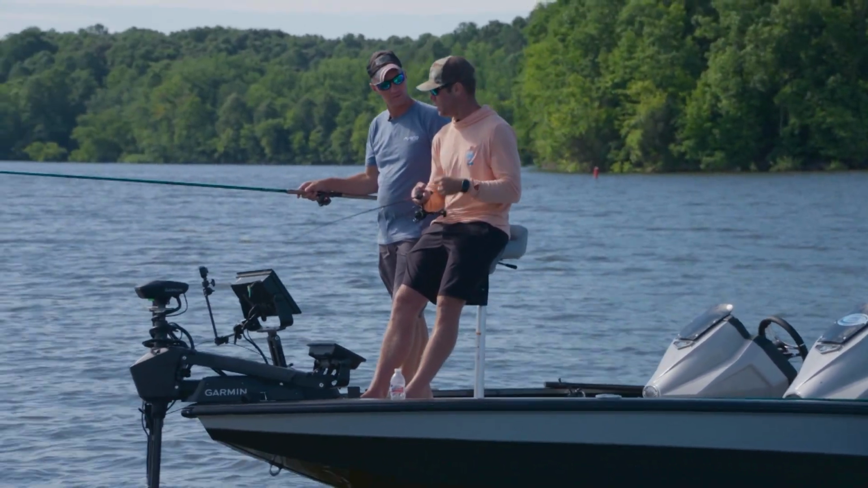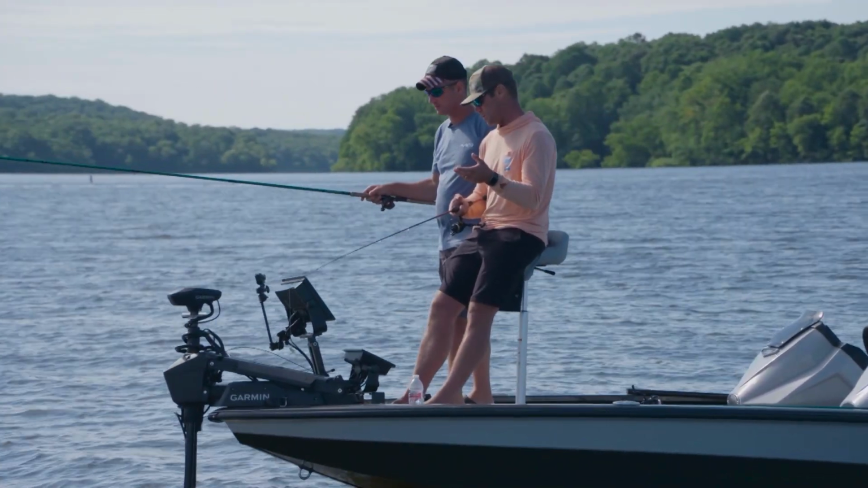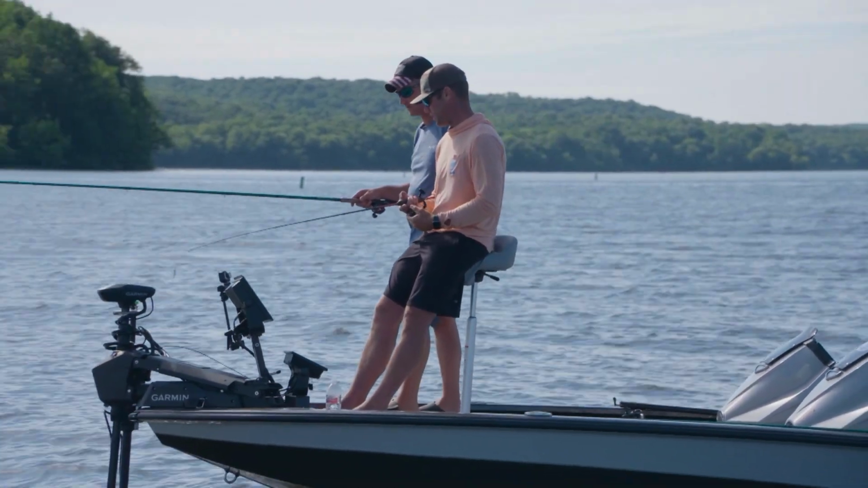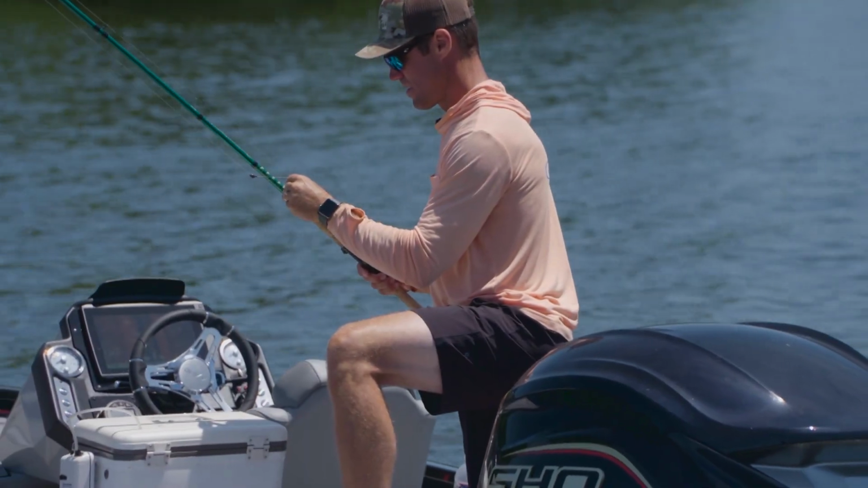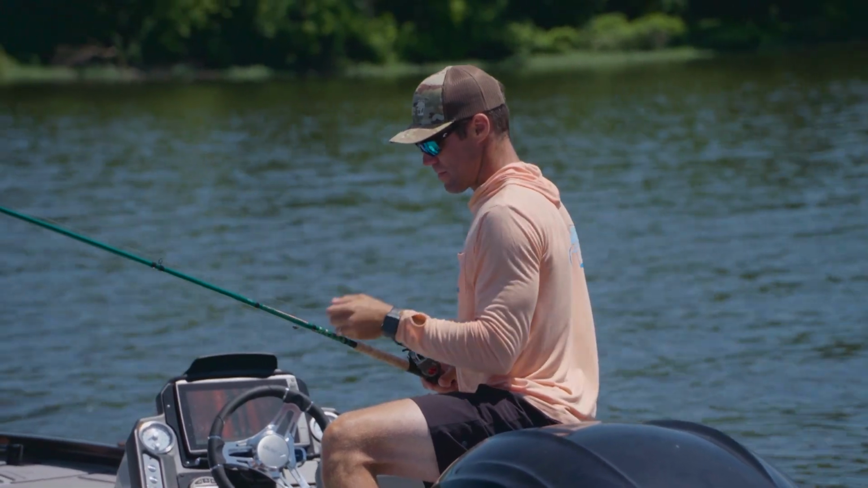And if you can come out here and mark a lot of those, they may not have crappie on them at that time. They probably do. Some may not, but come back like we were talking about before and check those. And man, they're holding baitfish, bass, yellow bass, white bass, and obviously a lot of crappie out here. It's just a really cool place to be.